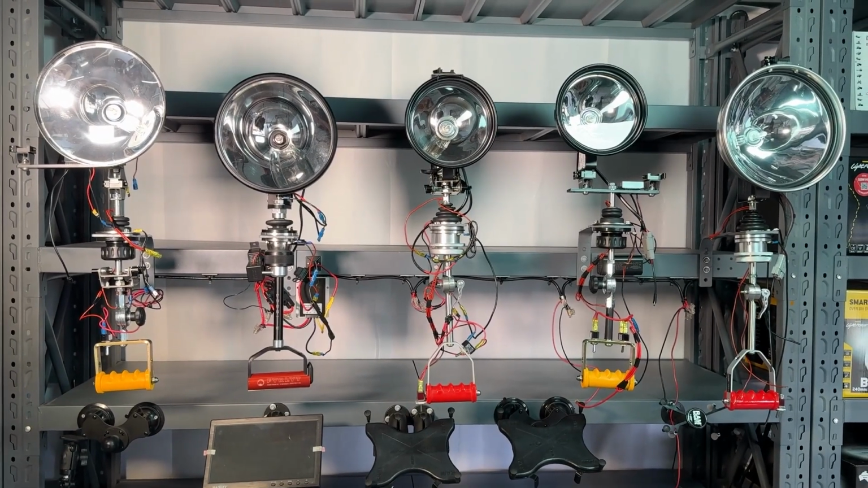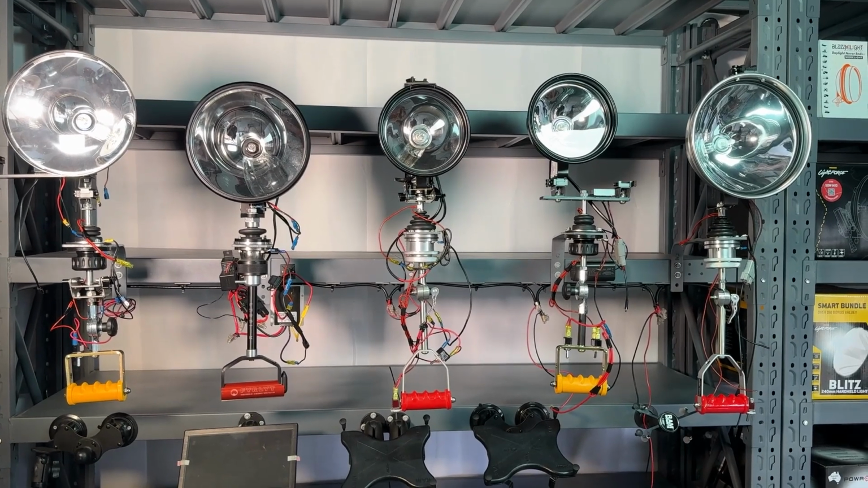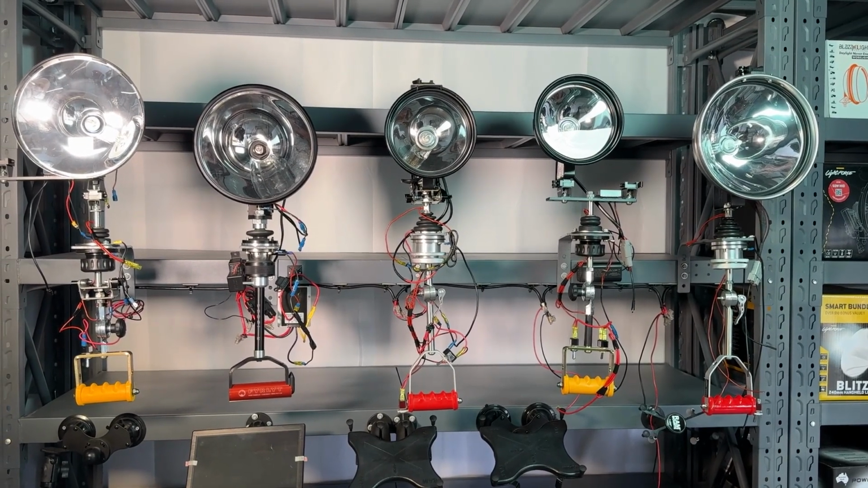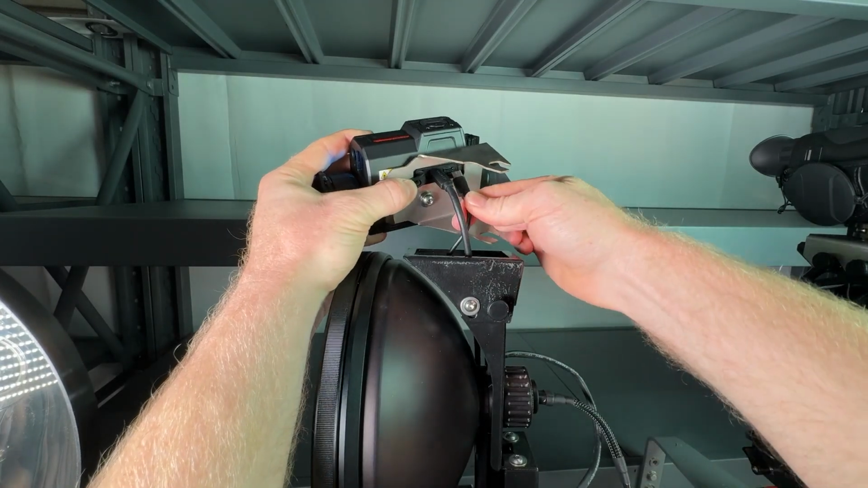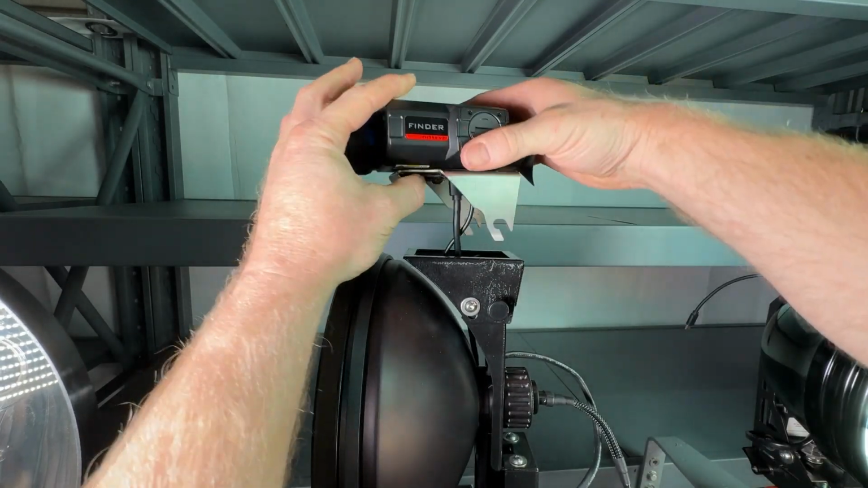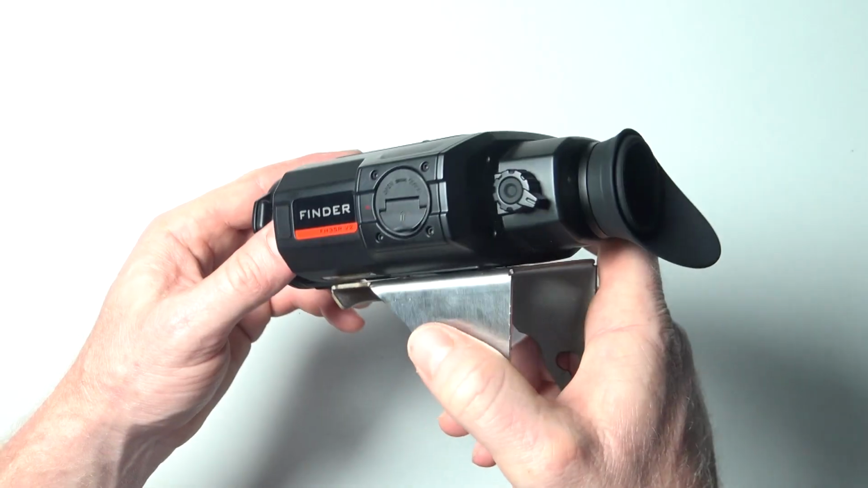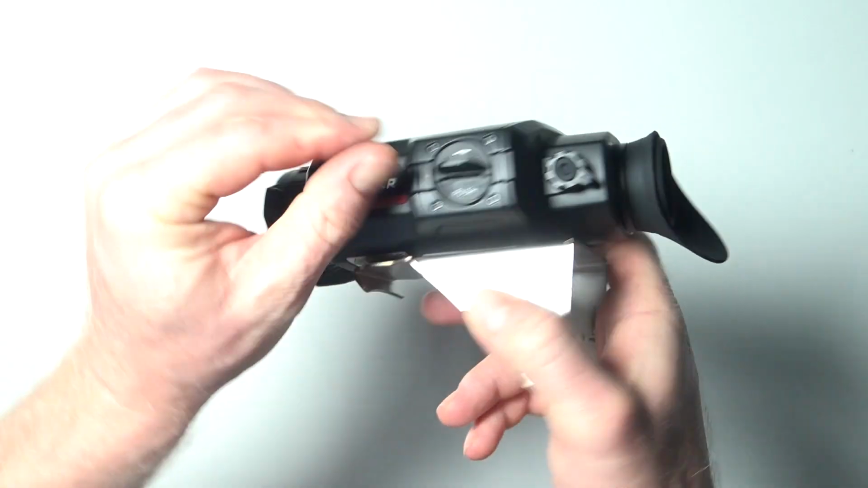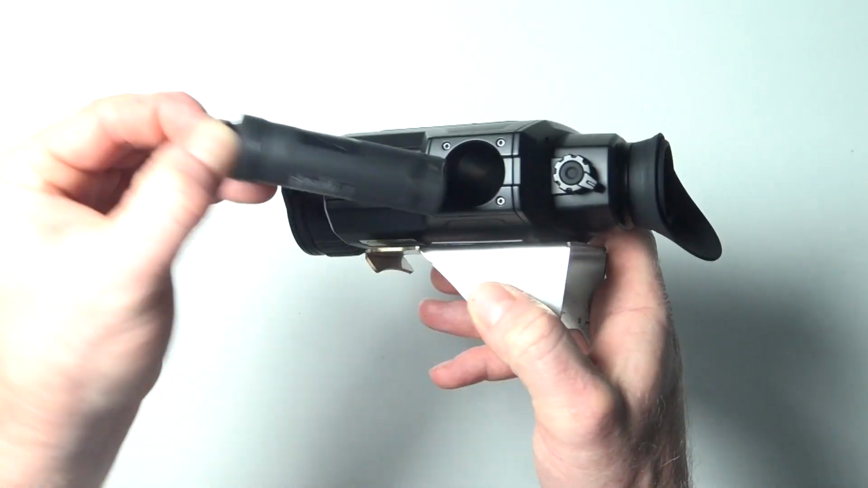Alternatively, you can run a new line directly to your converter from your battery, so it has its own power supply separate to your spotlight. Alright guys, that's the main methods used to supply permanent power to the thermal while you have it remote mounted. Now you could always just simply swap the batteries out, if you have replaceable batteries for your thermal, throughout the night.